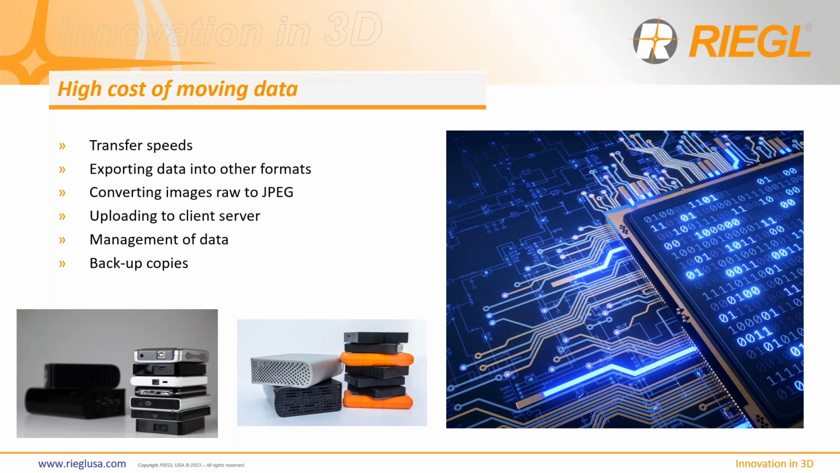So moving data around is really one of the most costly endeavors of the entire operation. So often you say, okay, collecting the data, buying the system, those are all costs, but moving the data around and converting things to different formats take up a considerable amount of time as well, as you know.